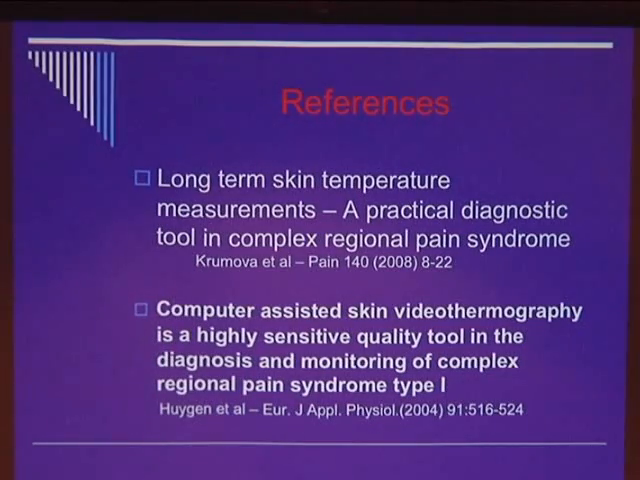Now, what do I mean? Well, if someone comes in with arm symptoms, I don't just do the arm, I do the entirety of the body. And I follow the protocol which says not only do I do it once, I do it twice. And here's what I found.